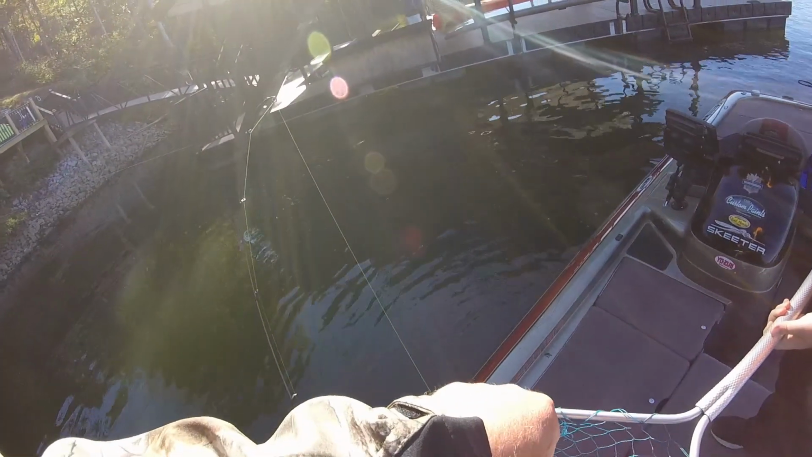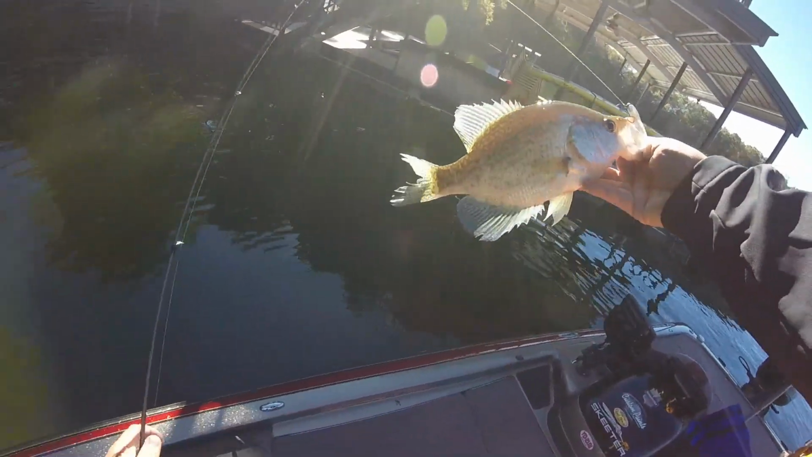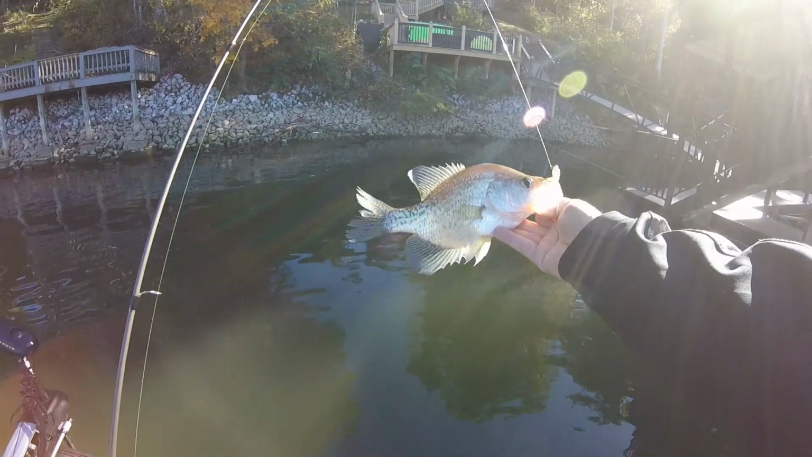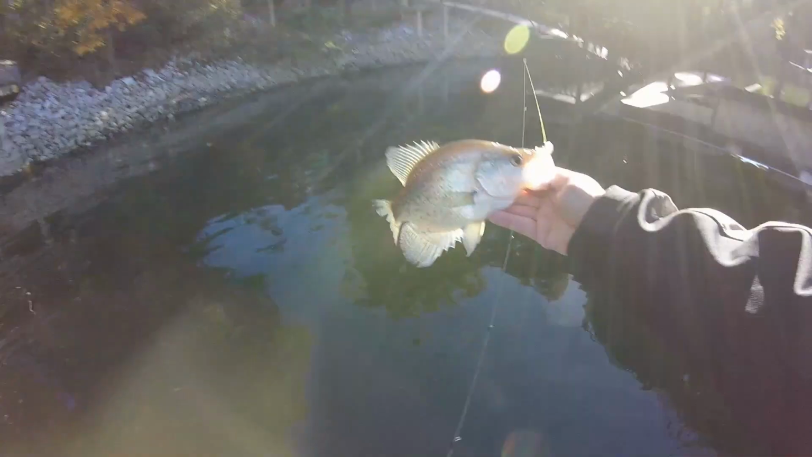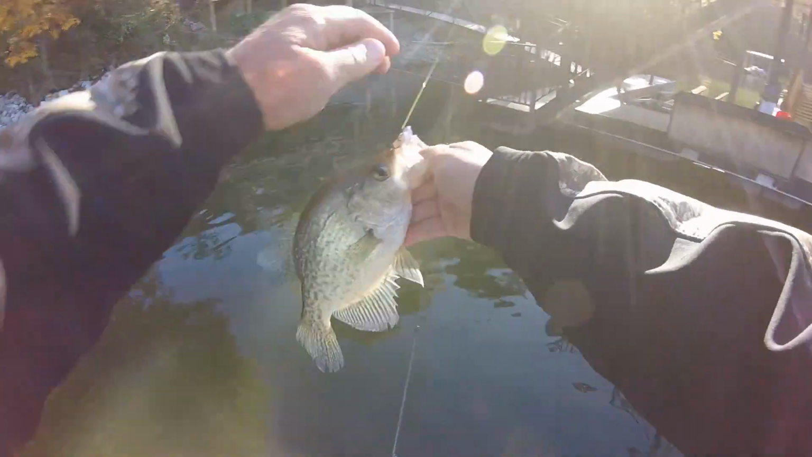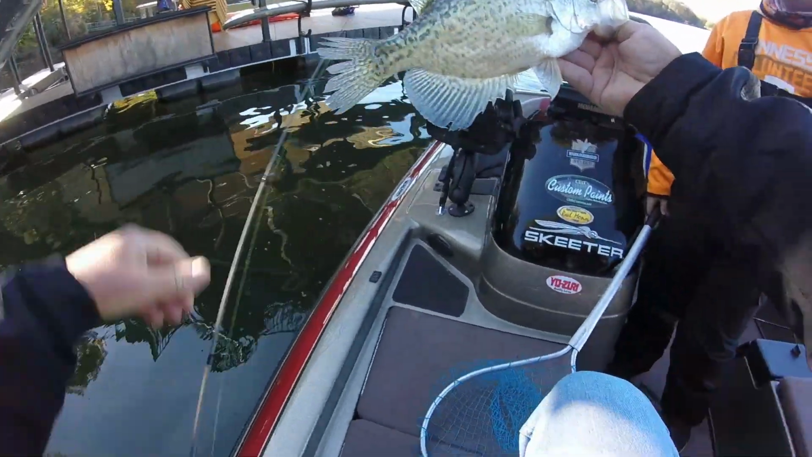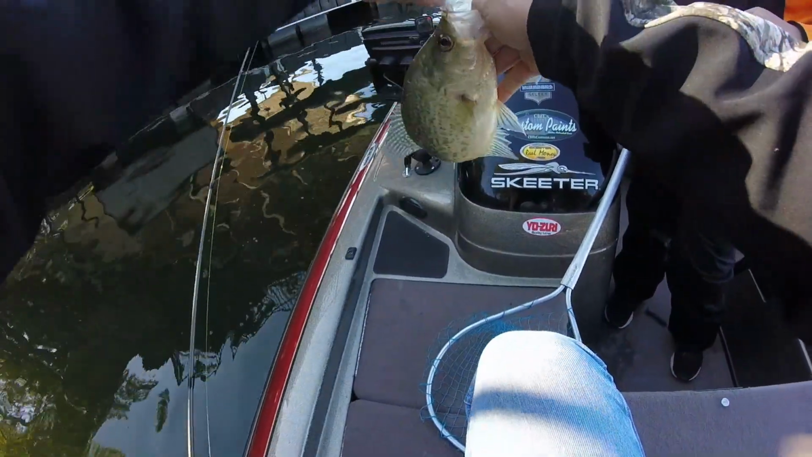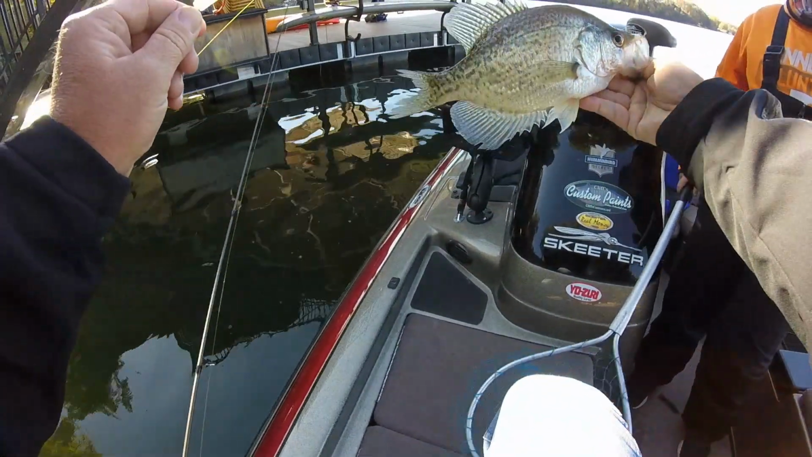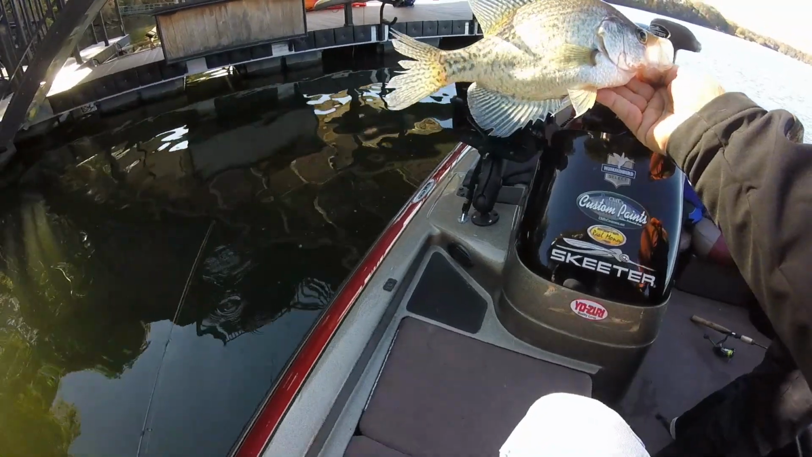That's a nice one, and that's at least 12. It'd be close. Check that out. He was deep up under there. Deep. It's a good one. That might be close to that one you caught, Will, earlier in the day. Never felt him hit. I just picked up and he was there.